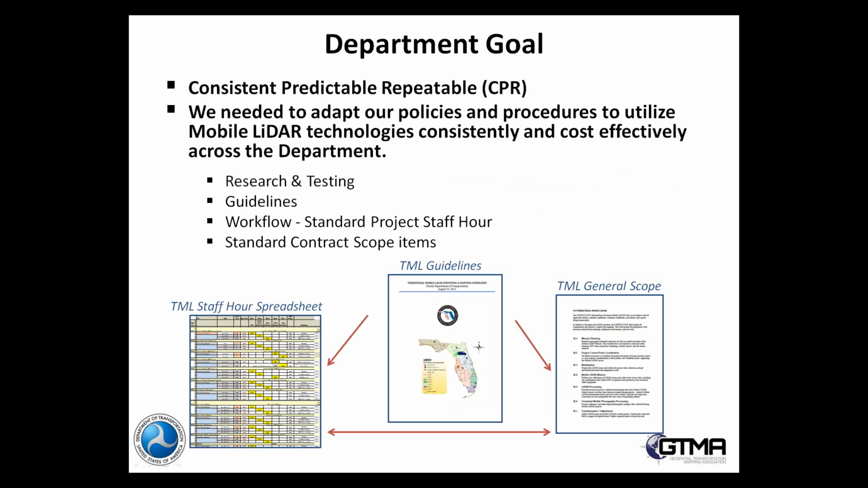The department goal, from our new secretary, Ananth Prasad, well, he's been there for several years now, but one of the main things he brought into the organization that I think is taking hold and also has been championed by much of the management is to be consistent, predictable, and repeatable.